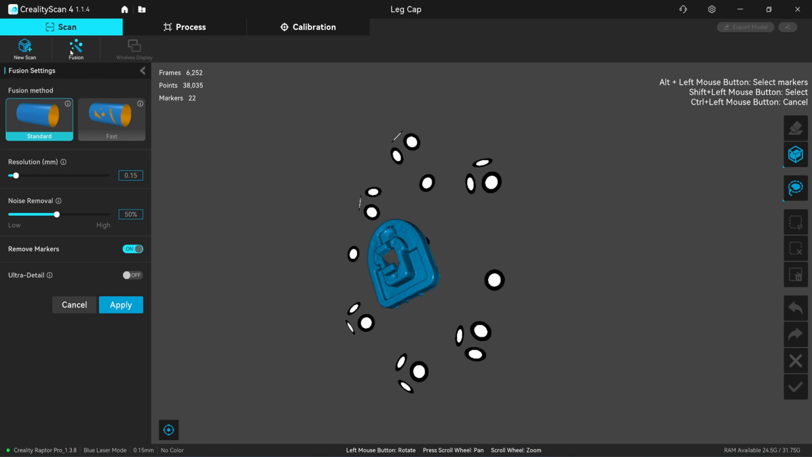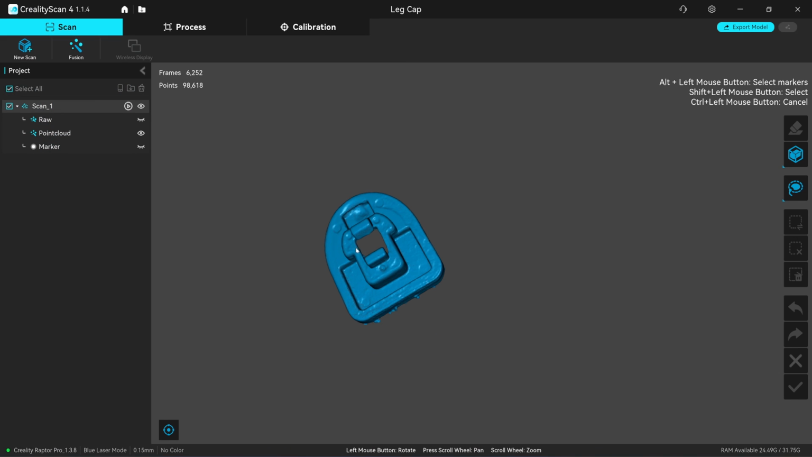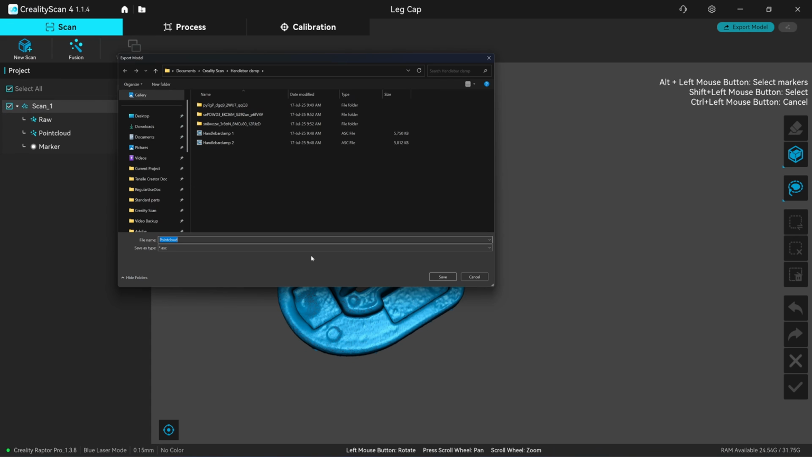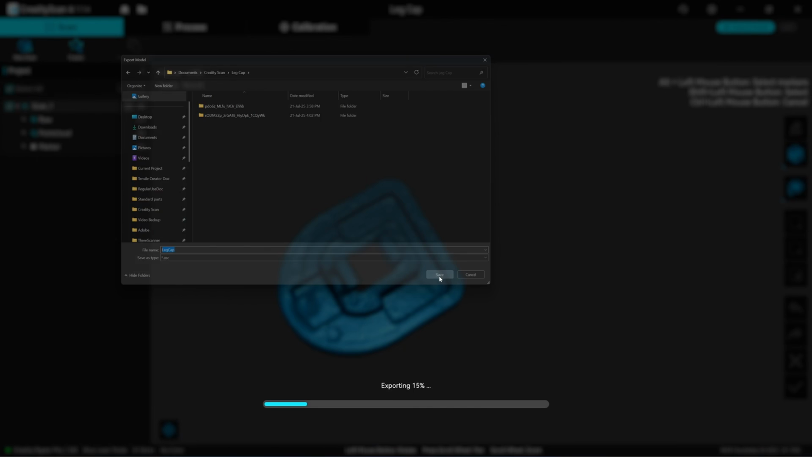Next I'm going to fuse it, 0.15. Click on apply. So we have about 89,000 points. Let's export this one as a point cloud, leg cap SC format.